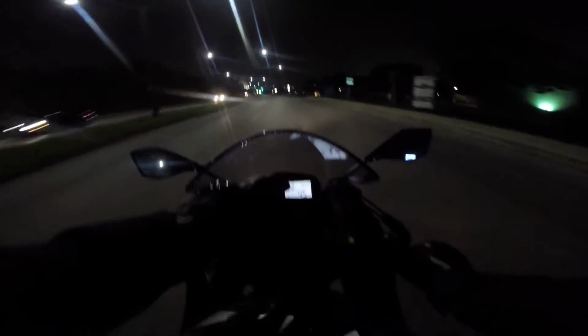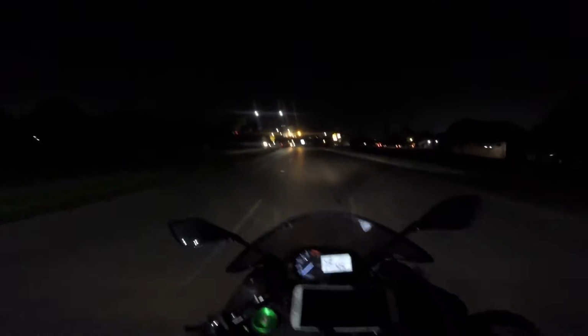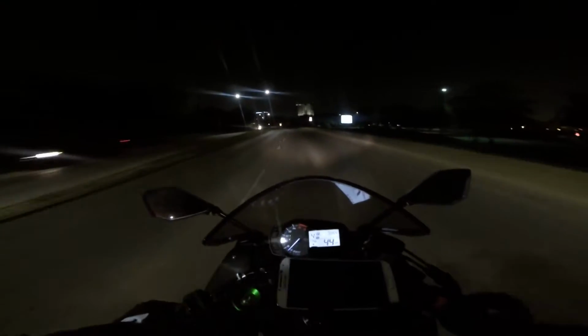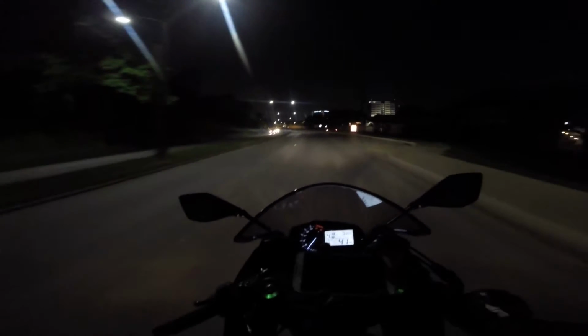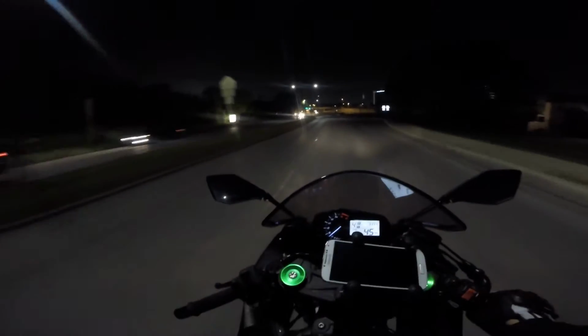Anyways, as you can see, I have a RAM mount installed, so that should help whenever I do go and do a little traveling, which I do every once in a while. Like when I went to Houston, I could have used it, and I'm trying to go and take my baby here. I'm trying to go and do the Twisted Sisters, which is pretty far from San Antonio, honestly.